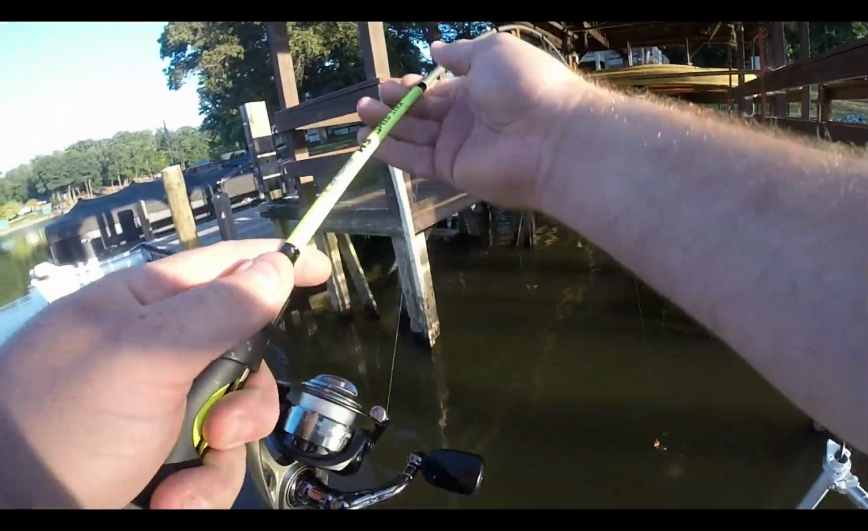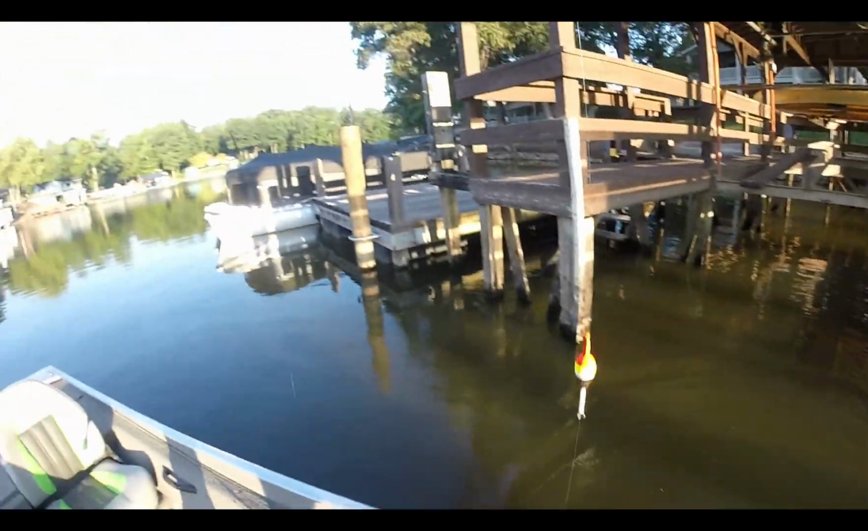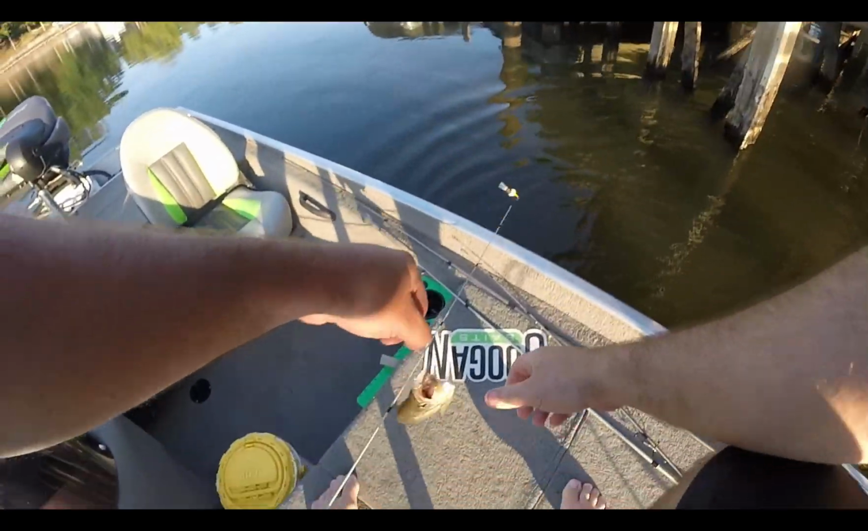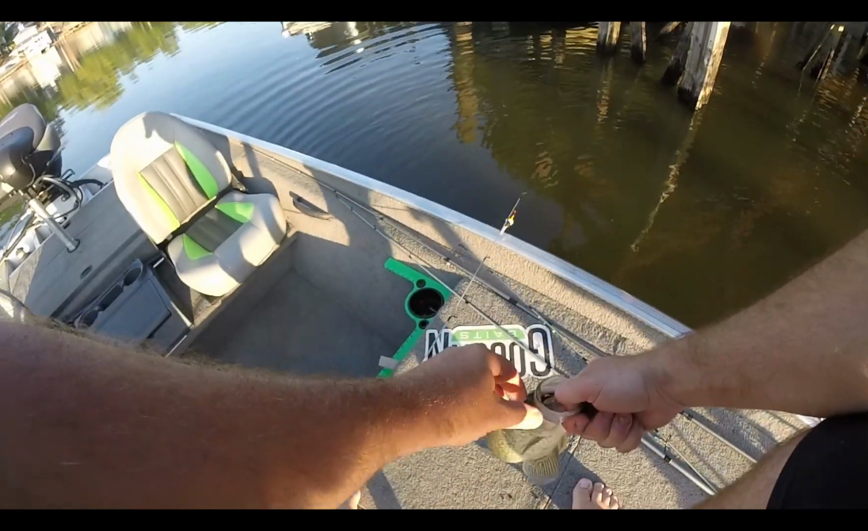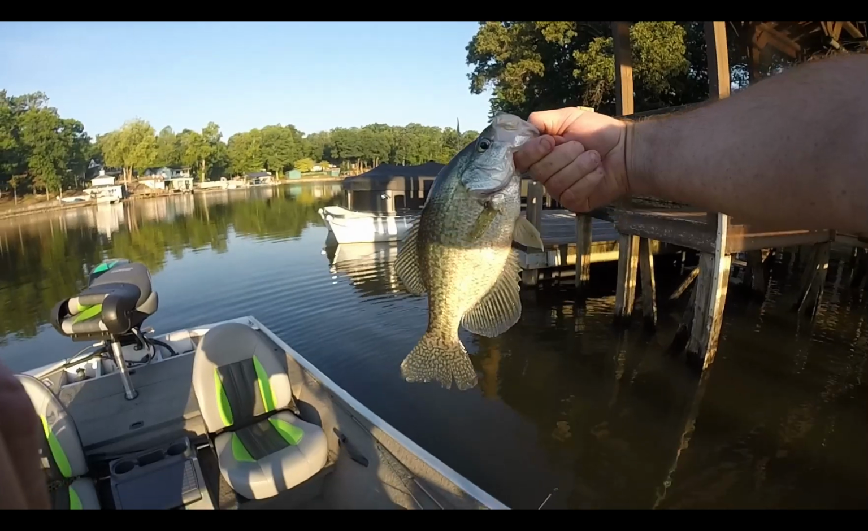Yes, sir. Rock slab right there. Look at that, boys.